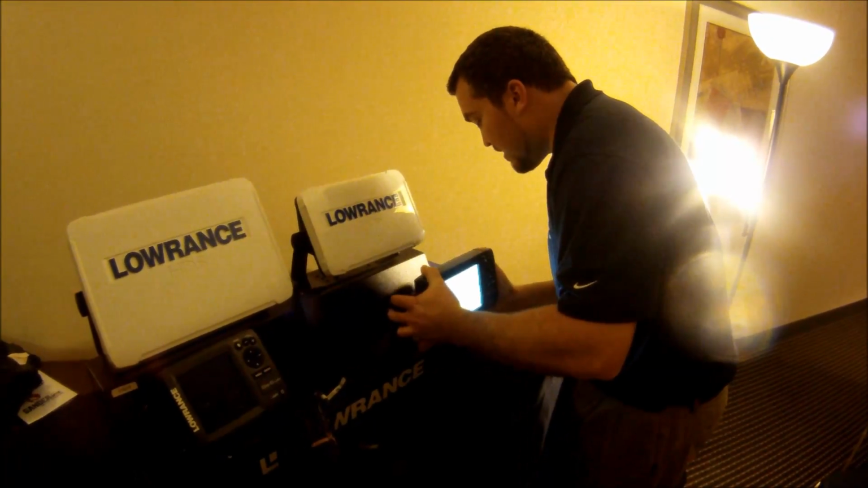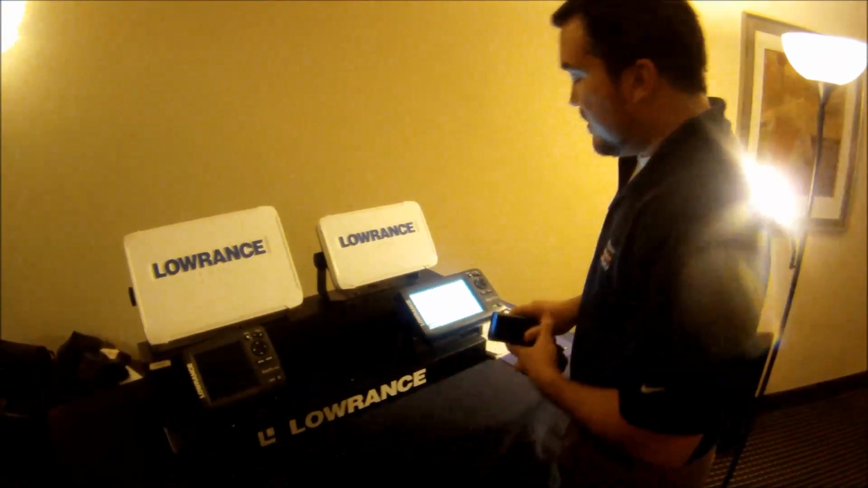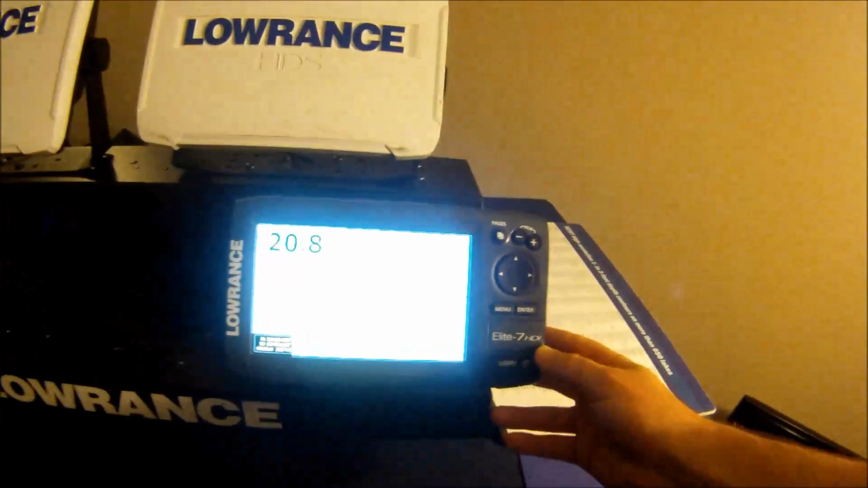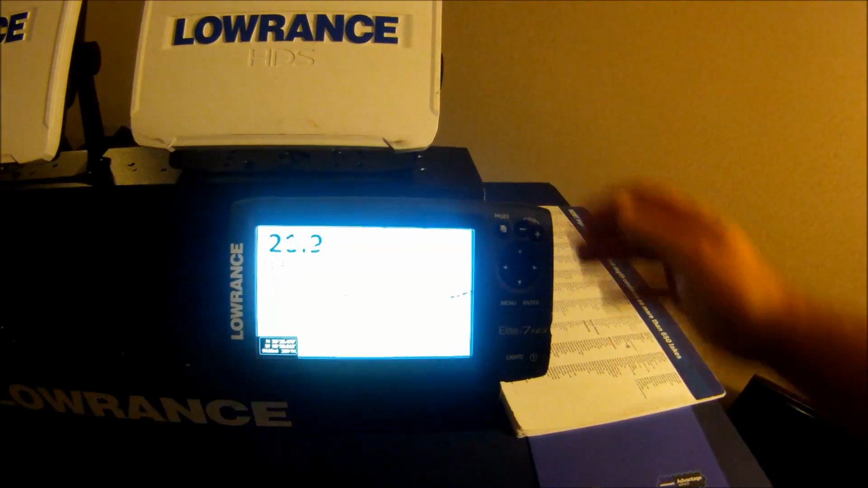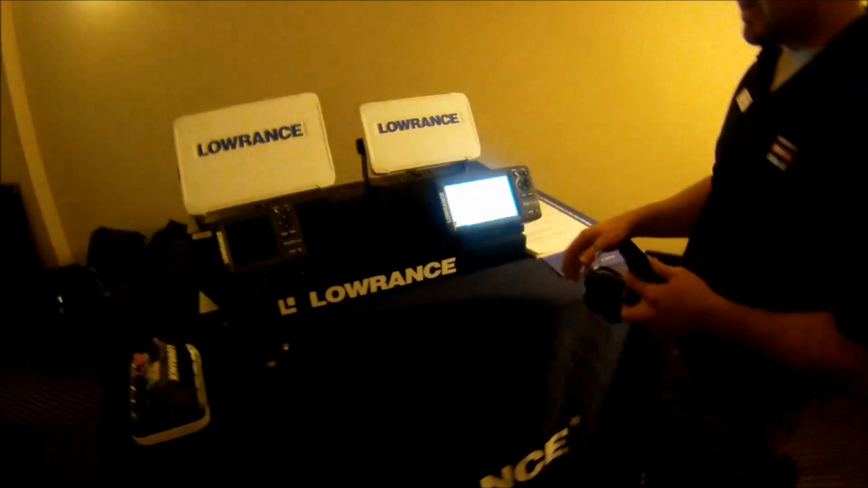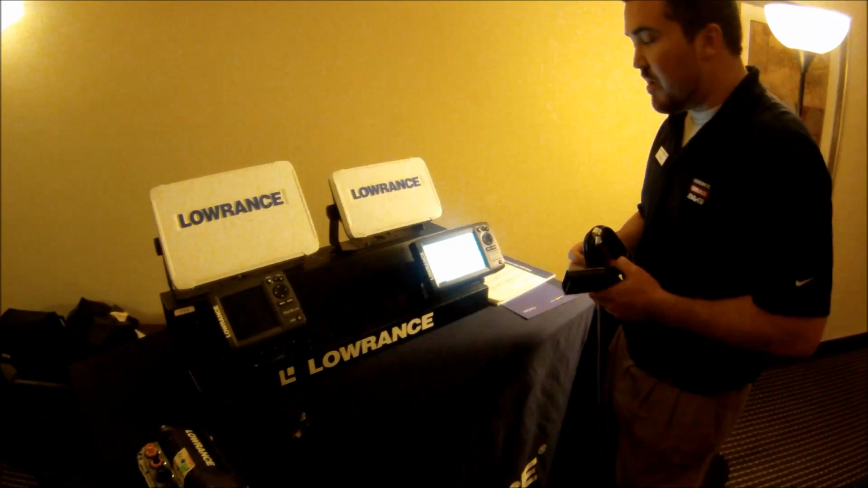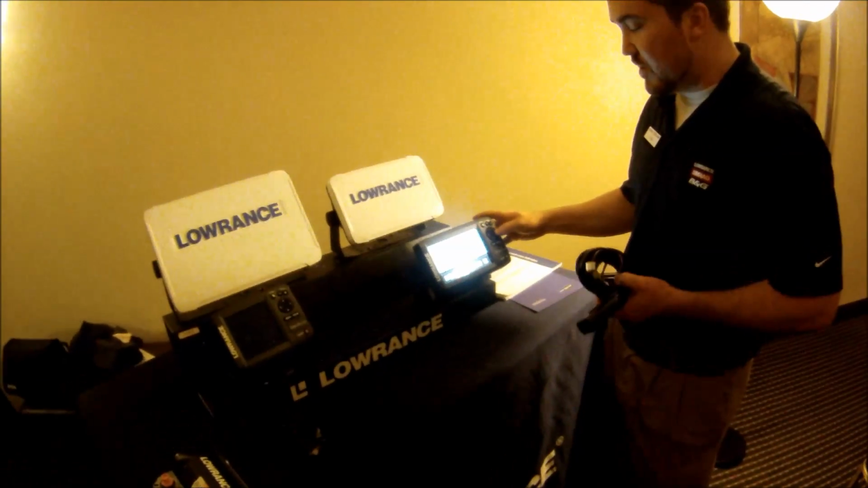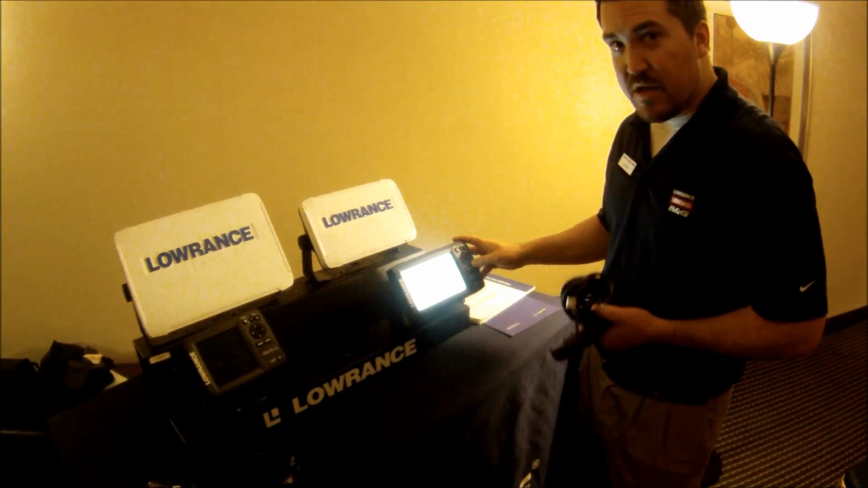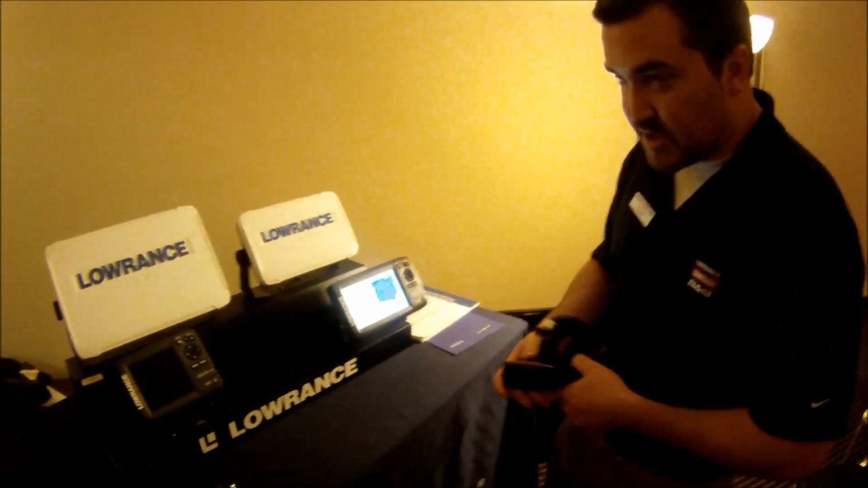Before we start talking about the product itself and the interface, I want to show you the actual HDI connector. You see the unit right there says HDI. HDI stands for Hybrid Dual Imaging. That is the sonar technology in the unit. Even though it has the same transducer connector as the HDS family, it has the broadband sonar and the DSI family sonar built in. So you actually get in one unit both sonars, traditional 2D broadband, and the down scan, the DSI of structure scan.